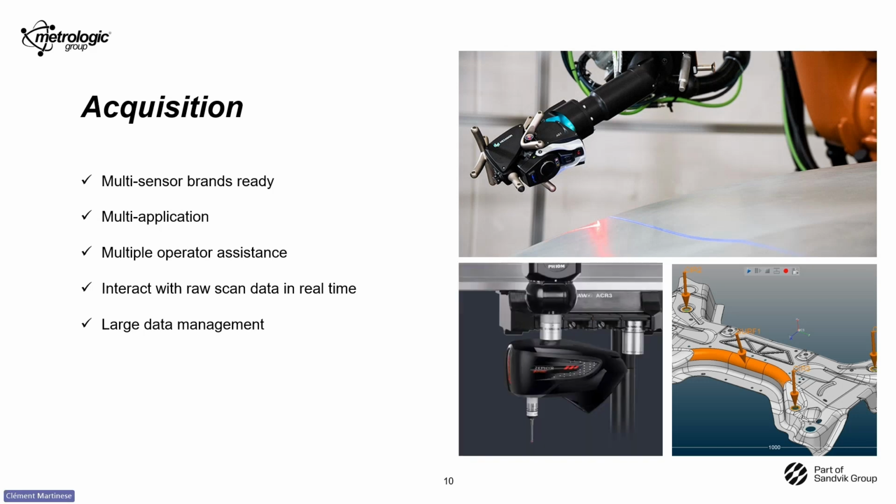To make your experience smoother, we have built-in smart operator assistants. You can use visual arrows to guide your scan path if you have to scan only one plane or only one area, for example. And you can also use color feedback to show if your angle of incidence is optimal or not.